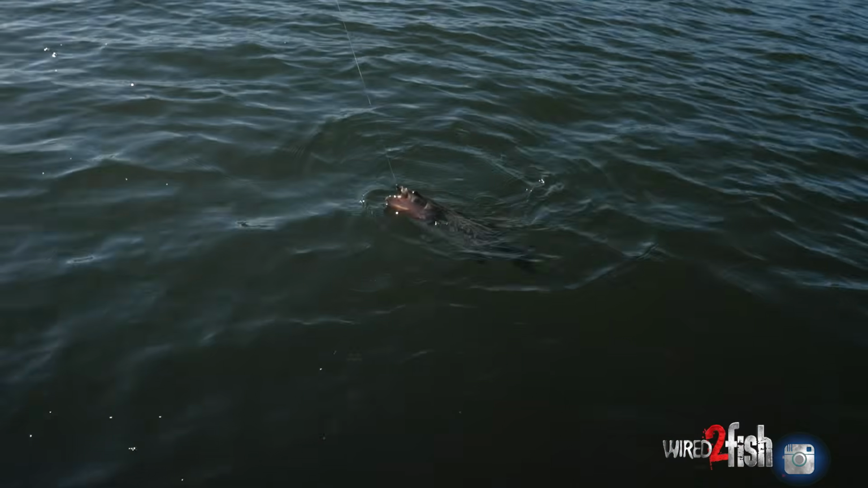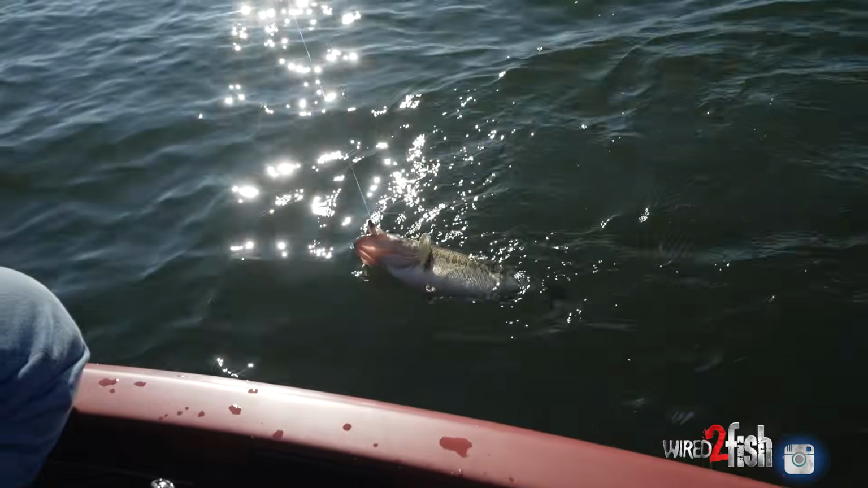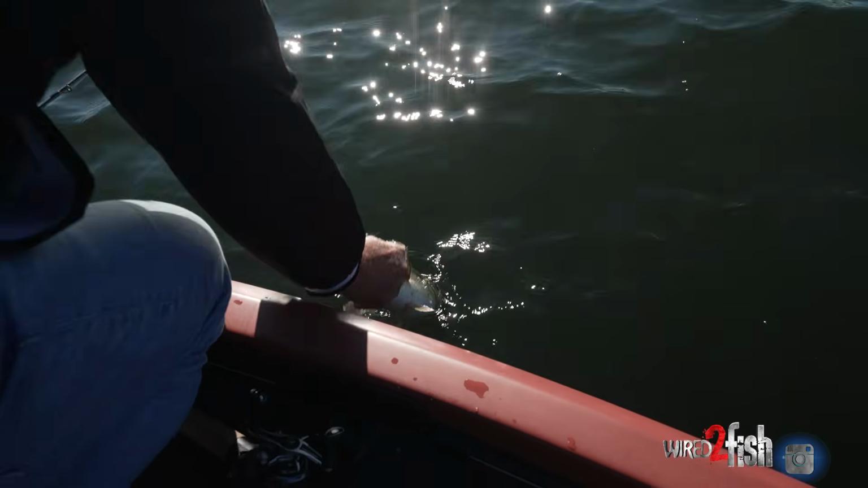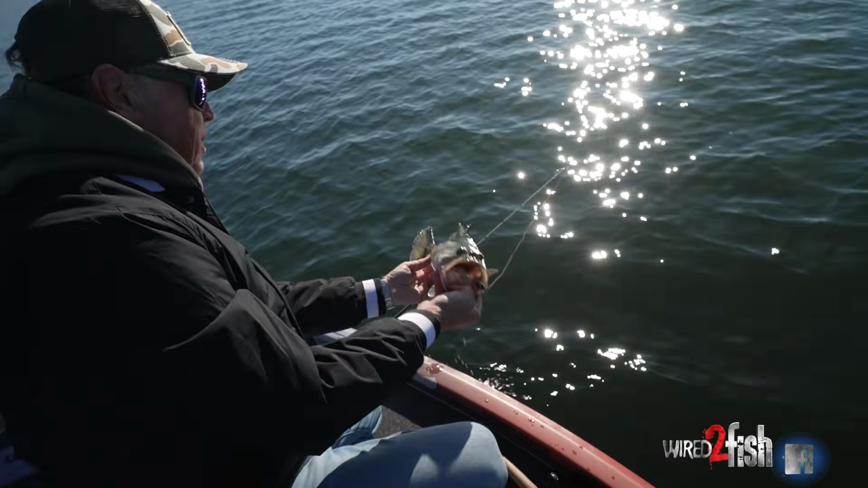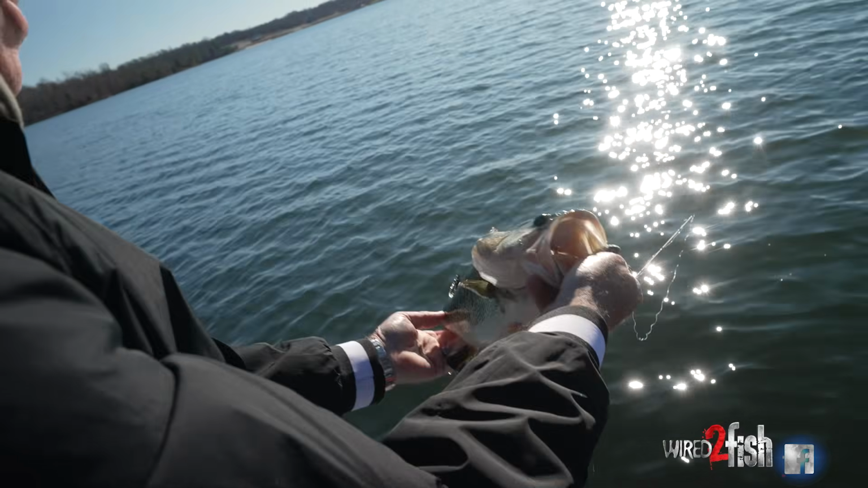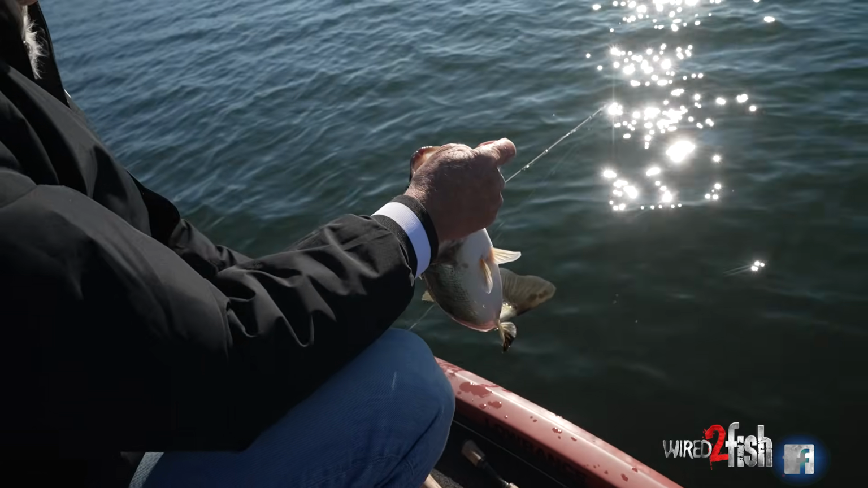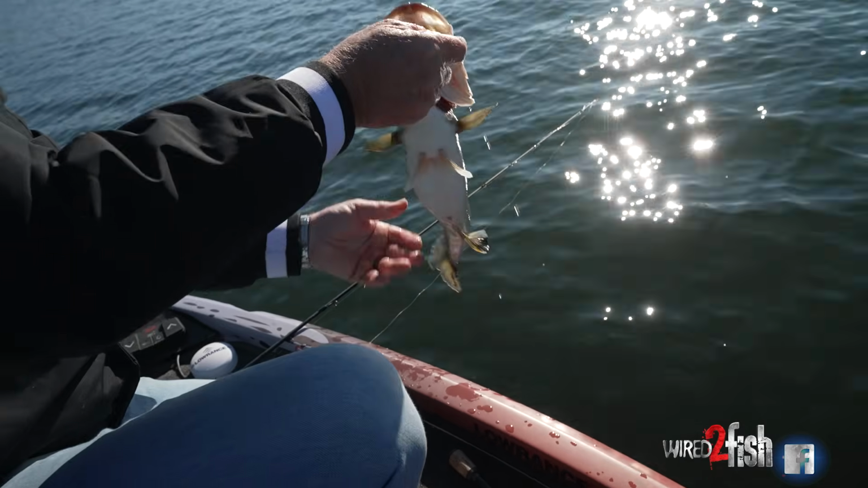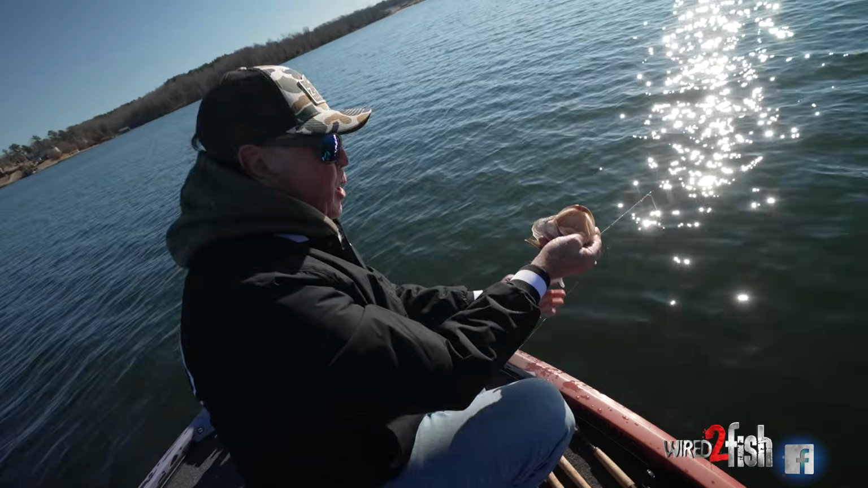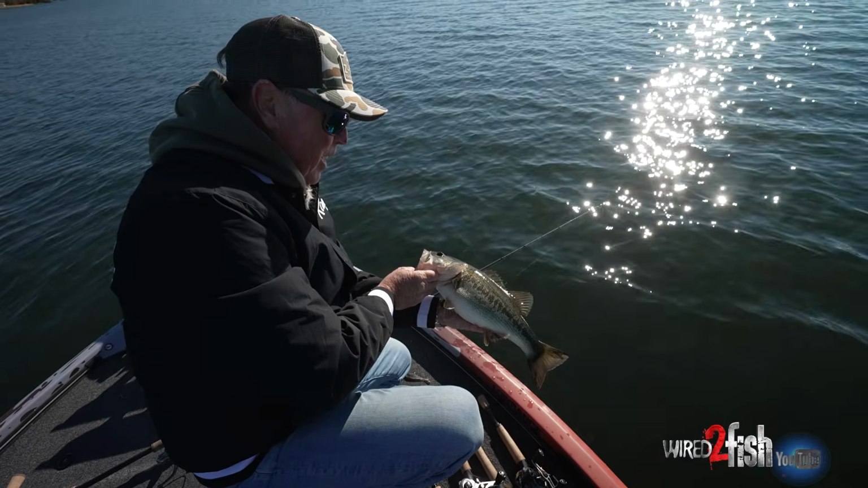As you can see, I'm being a little gentle with this size of fish here. Well, look at all the black spots on that fish. That black fin there and the tail everywhere. That's really cool. These are some great looking fish. Look at a big round little bass. They've been eating a lot of shad. They're doing well. These fish are. What a good looking fish.